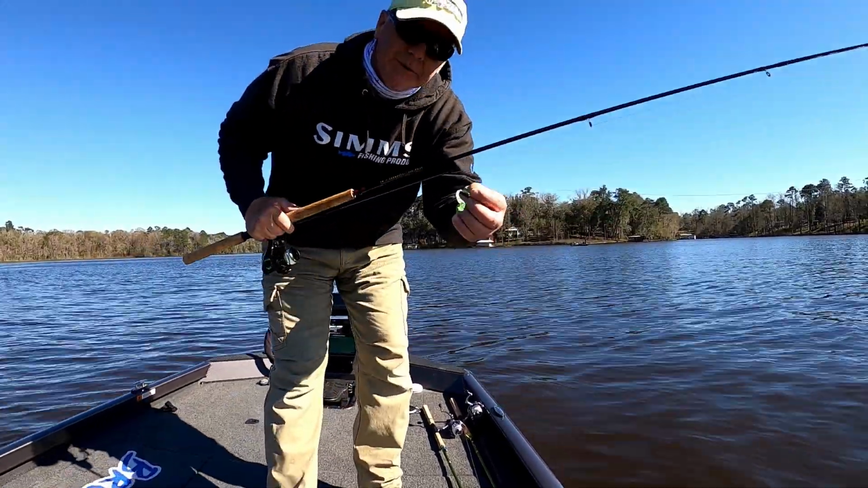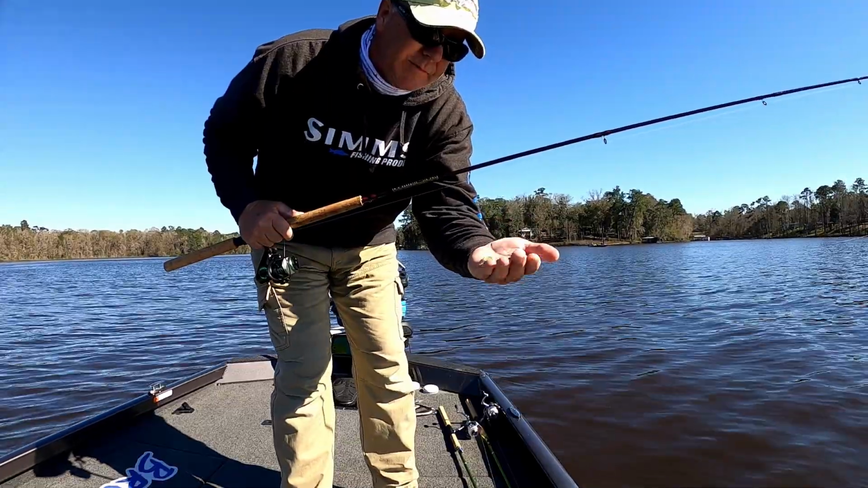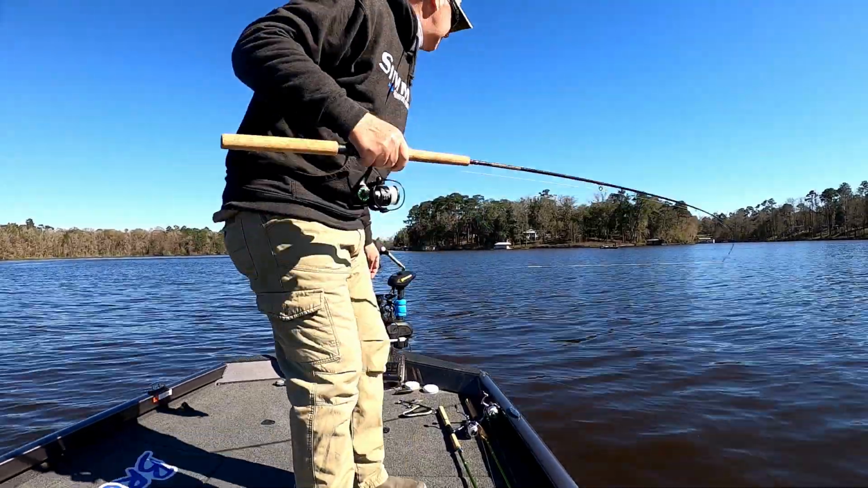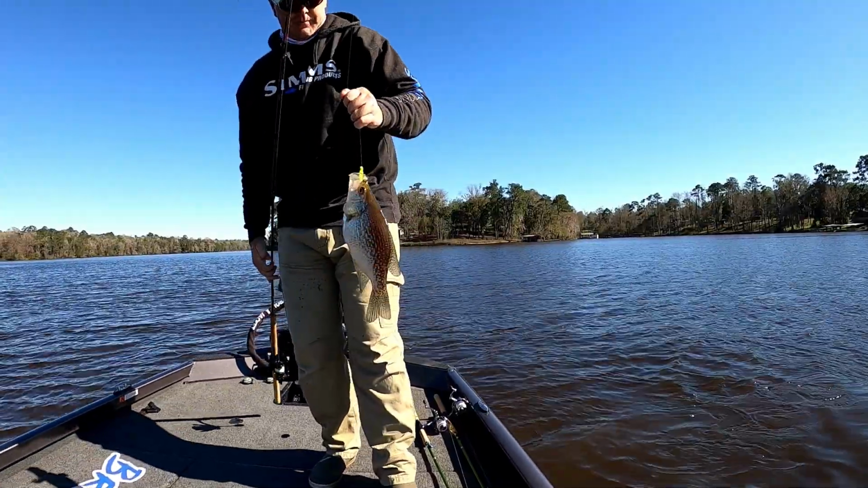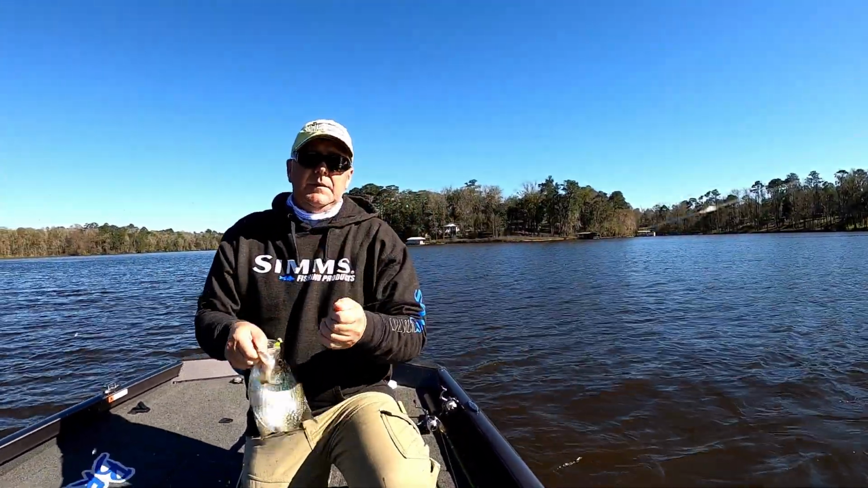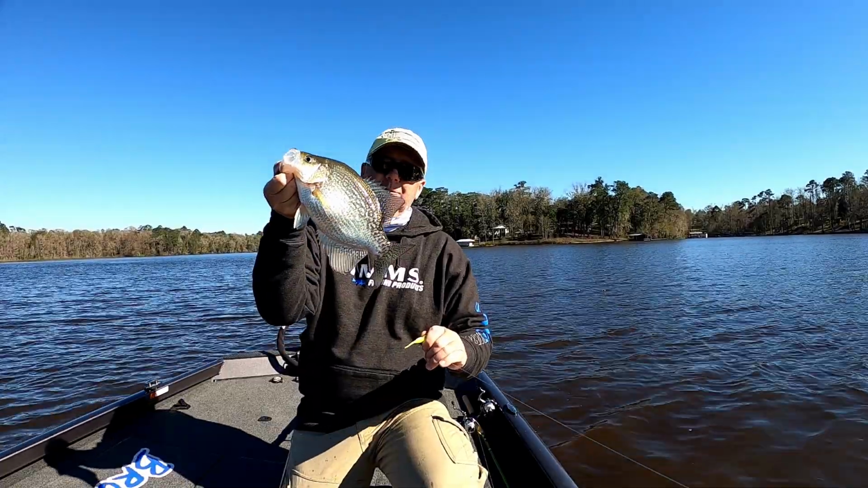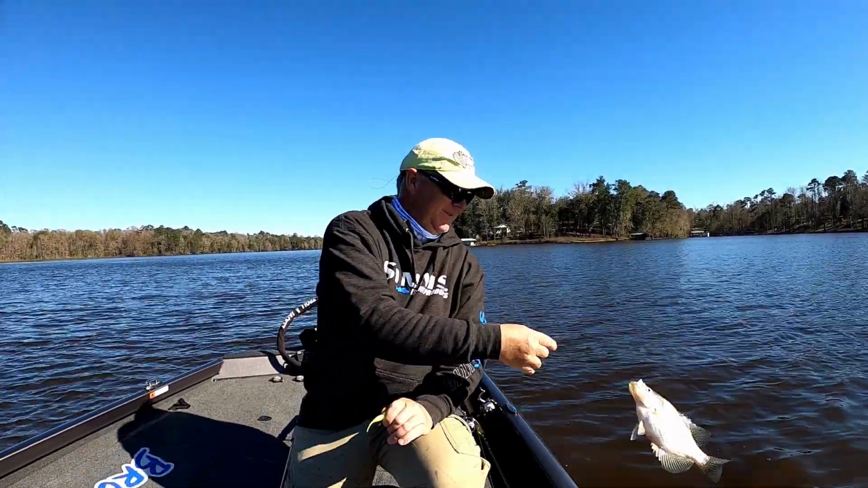I'll switch up to a little Bobby Garland swimmer tail in a kind of a dark green, black and chartreuse for the most part. See if that gets a little more attention. Alright, of course when I change jigs, before I get the camera turned back on, we can catch one. Alright, we'll see if we can get one on film.